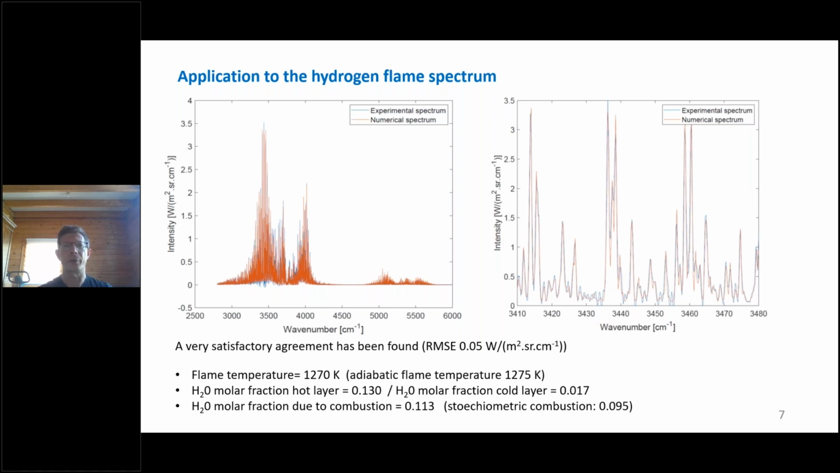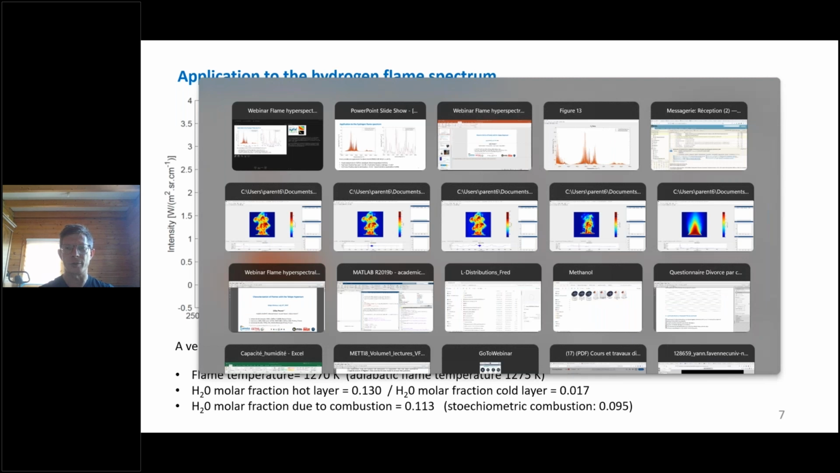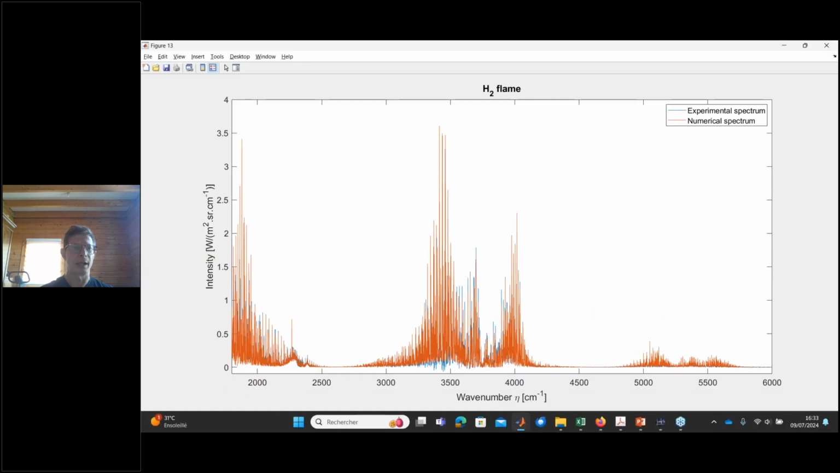What I can show you is just that it is the same for almost every part of the spectrum.